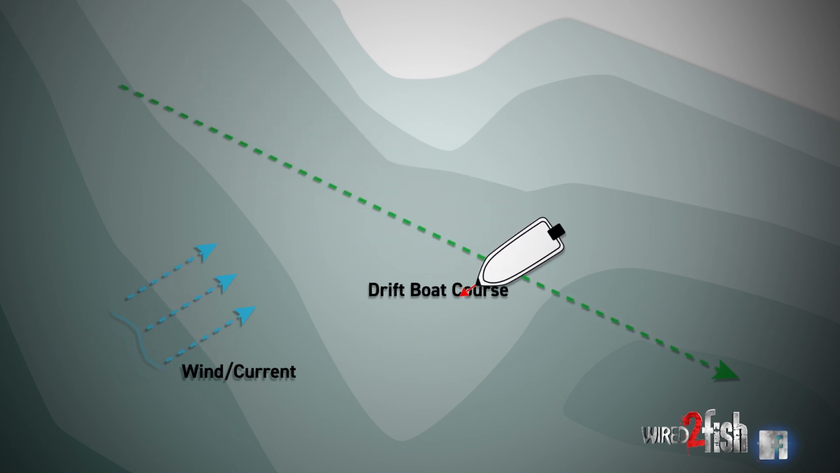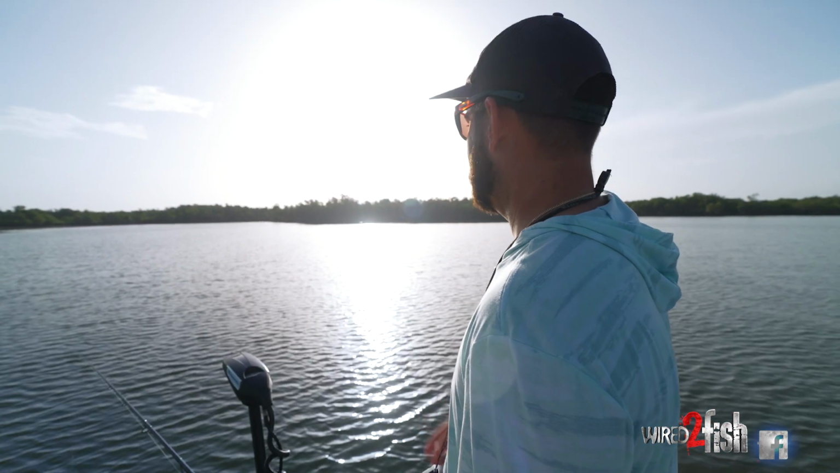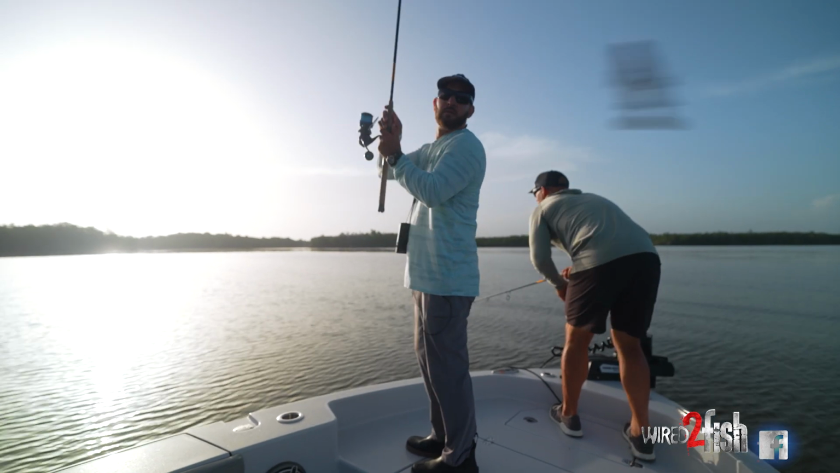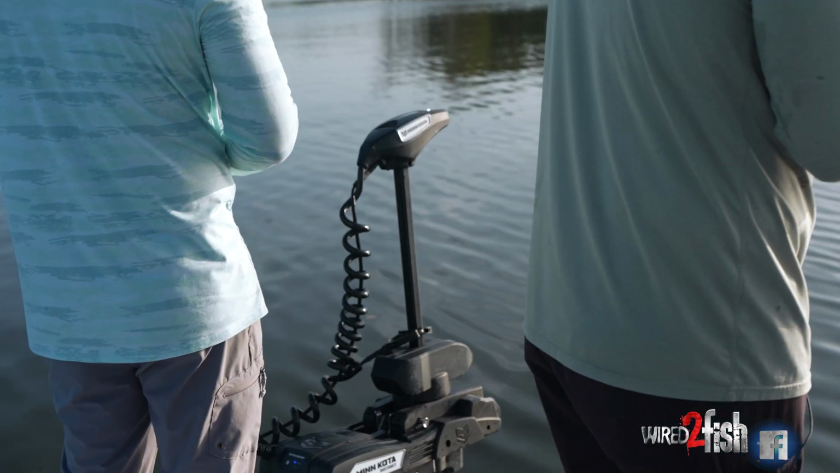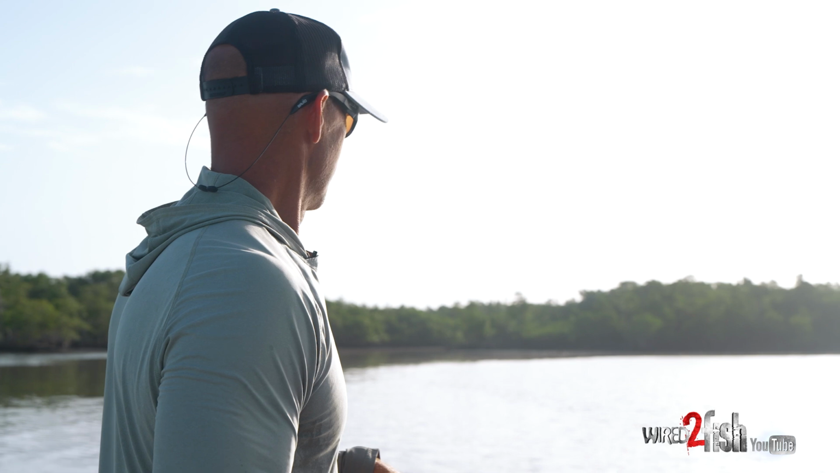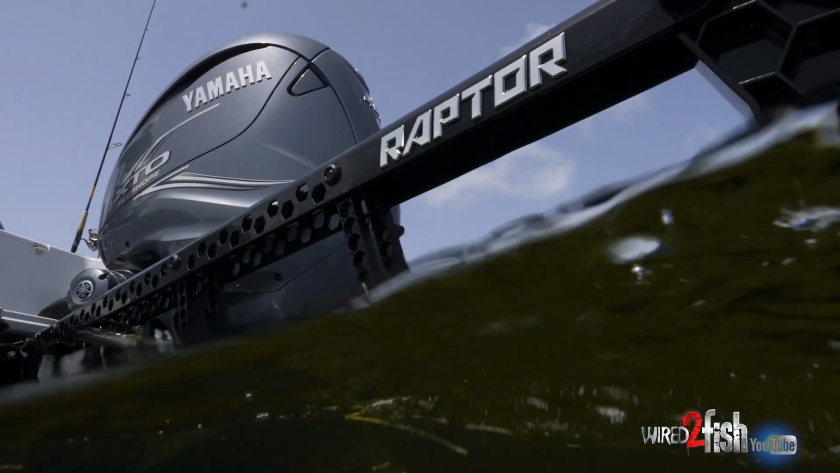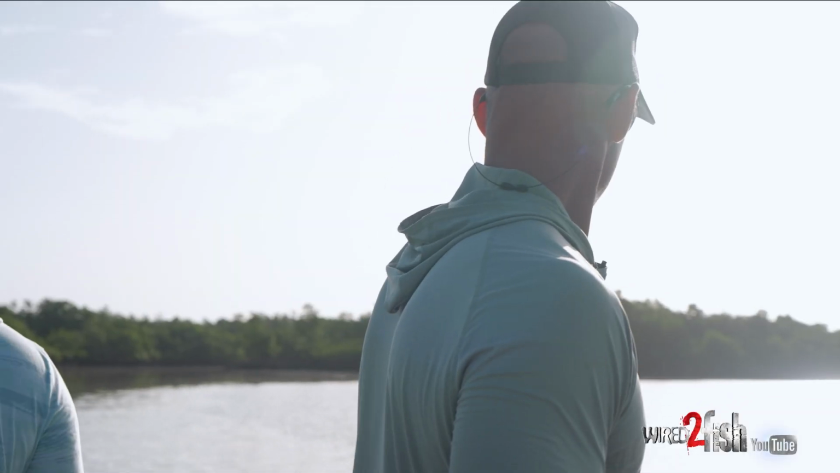So now that we're on drift mode, all I have to do is focus on casting and fishing. I don't have to worry about the boat going left, right. I'm heading in the direction I want and I can fish without a problem. If I get in a zone where they're rolling pretty heavy, I'll just spot lock on them. If it's shallow enough, I'll put the Raptors down and then we're in complete stealth mode. It's nice having all those tools in your toolkit.